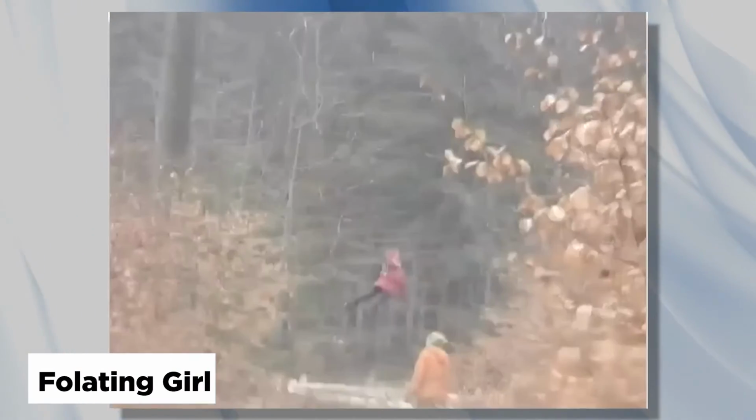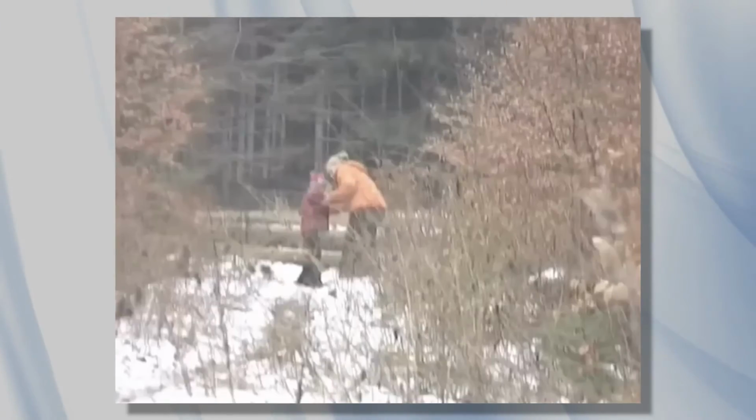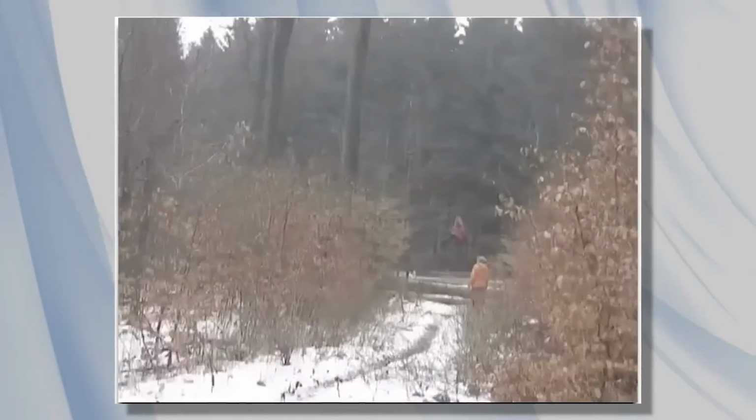Levitating girl. In 2009, a YouTube account named Yevgeny2000 was created to upload a single mysterious video of a supernatural encounter in the Russian wilderness. It promoted nothing, didn't ask for likes or subscribers, or for you to tune into the next one. There was no eerie music, just one singular video.